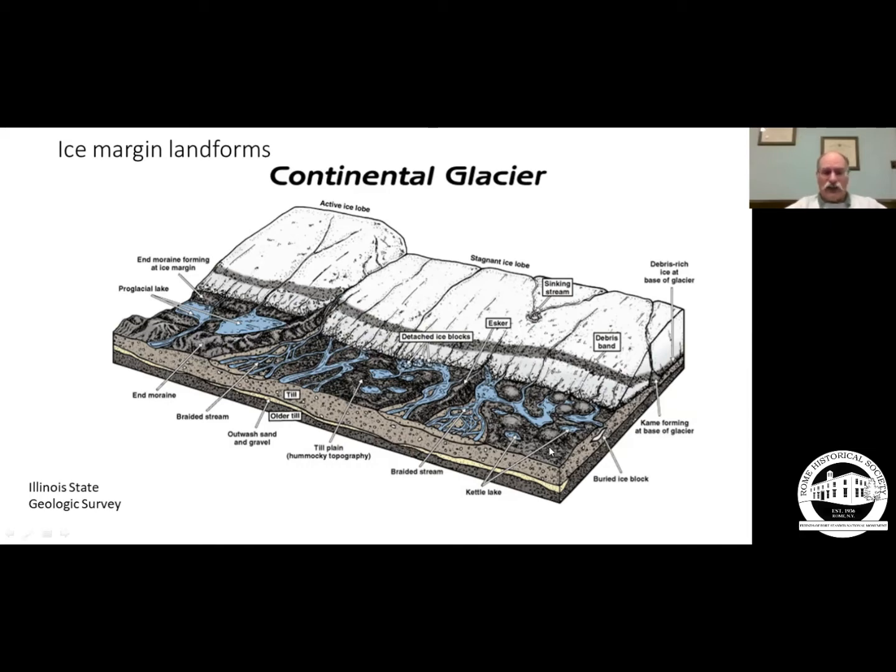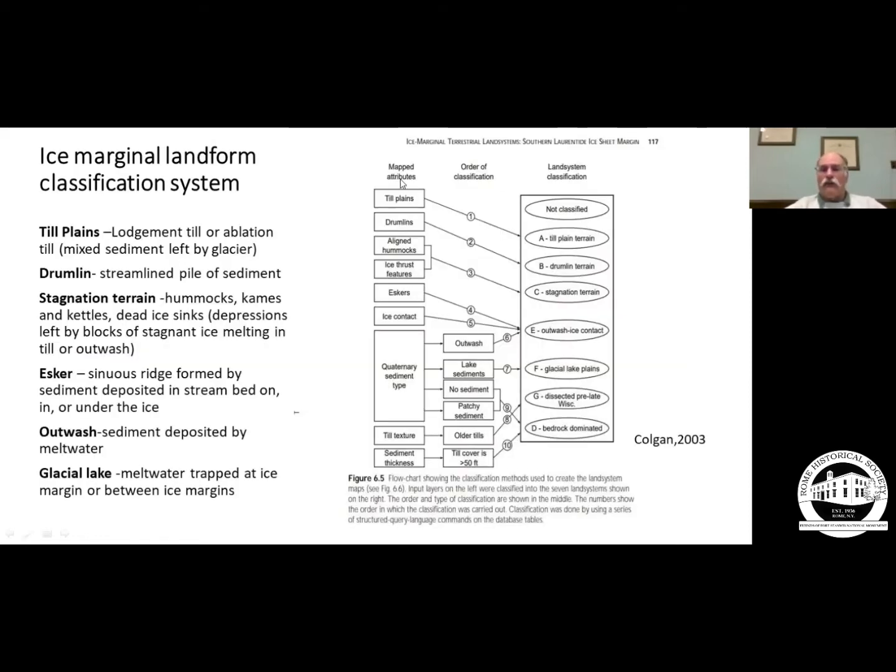So we've got sediment down here, we've got ice here, and beneath the ice, there are specific landforms that form under the ice. These are one of the units that Colgan identified in an analysis using LiDAR. They did a statistical analysis of the sediments that were found and the landforms that were found beneath the ice. And they identified a number of different landforms depending on where they form in the ice.